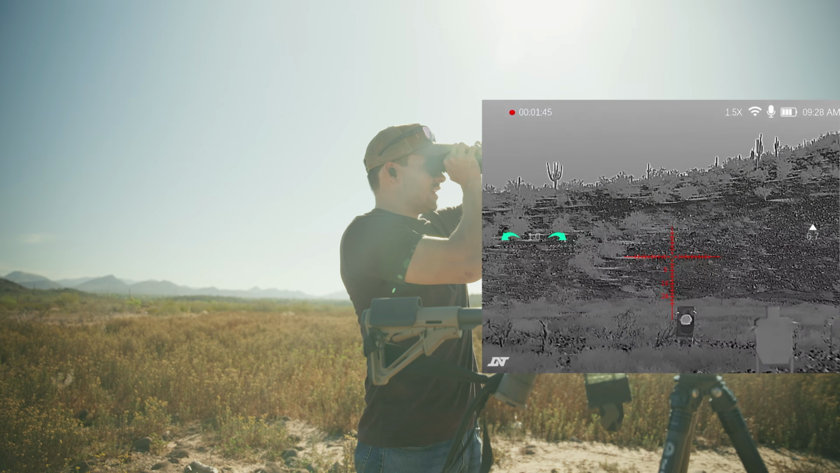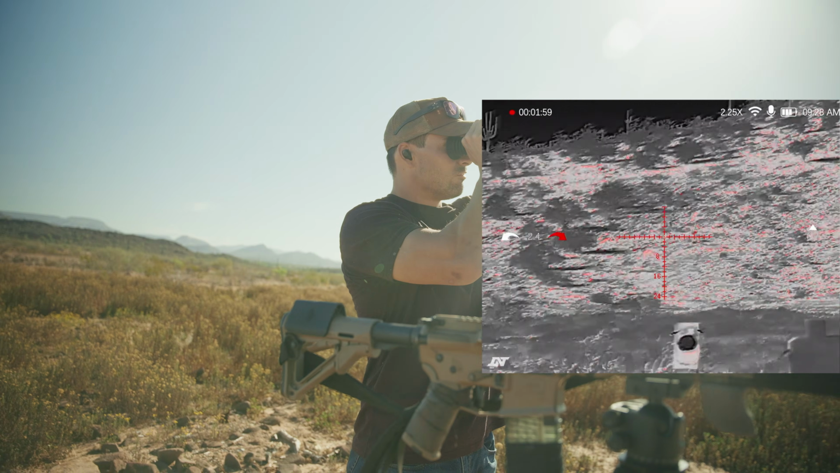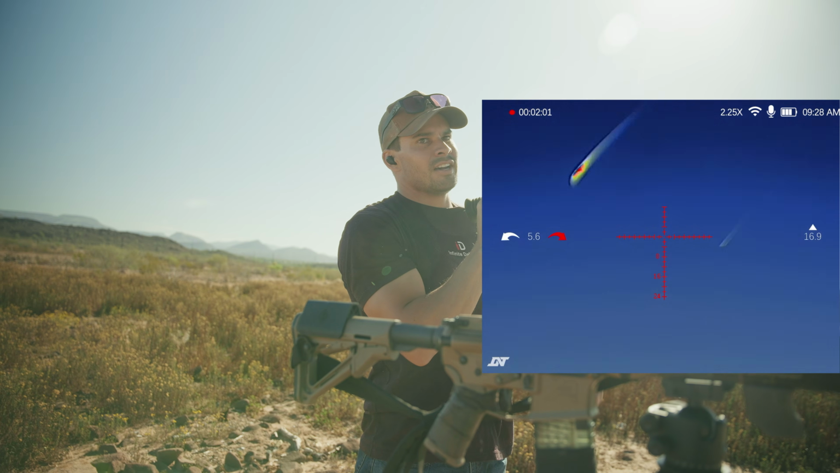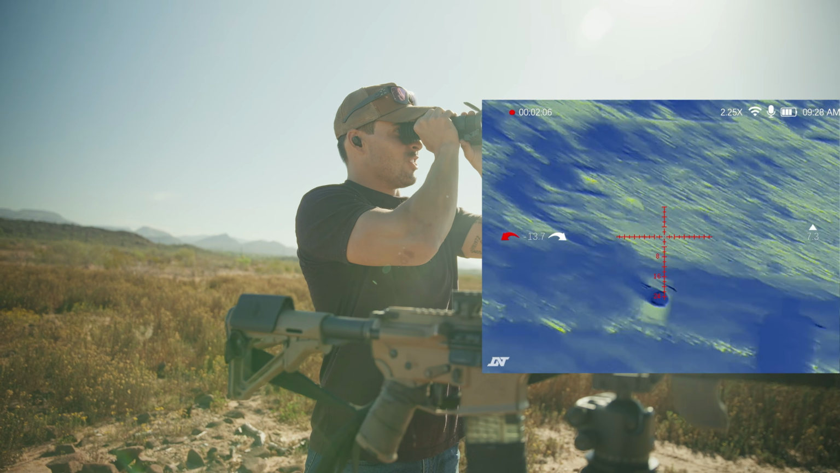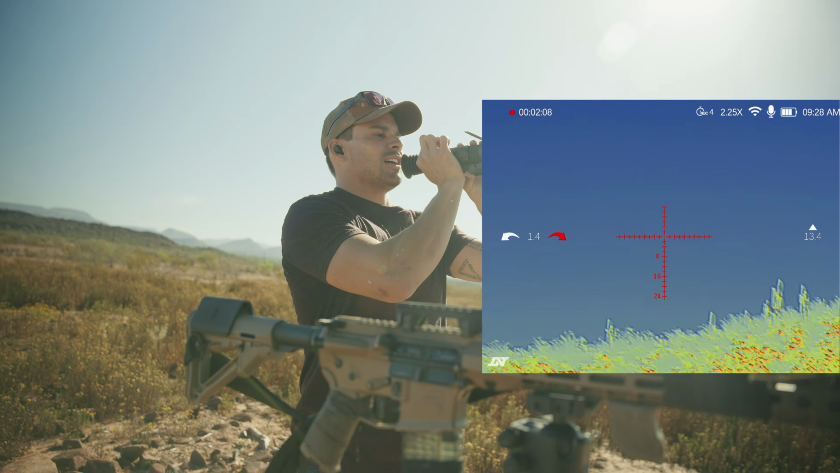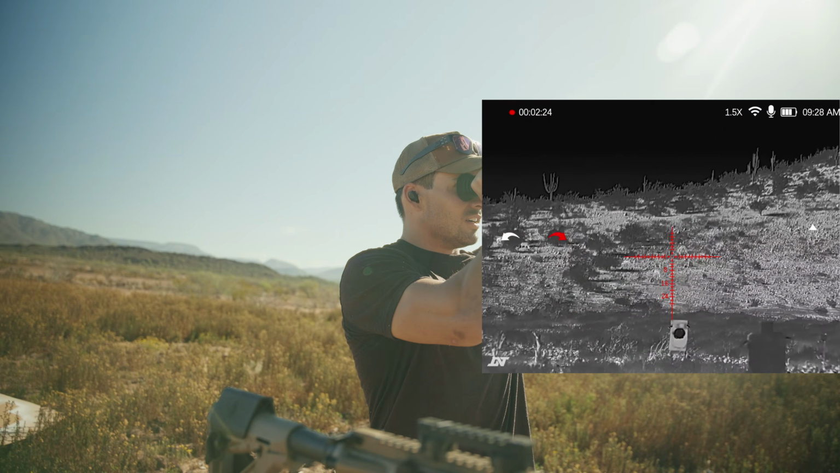The black hot, see the silhouettes a little better. Let me zoom in. Red hot, you can pretty see it. Since we're in Arizona, that mountain's getting pretty hot, so it's hard to see them. It's getting harder to see them against the hot background of that mountain. Too far. But yeah, white hot, you can see them out there.